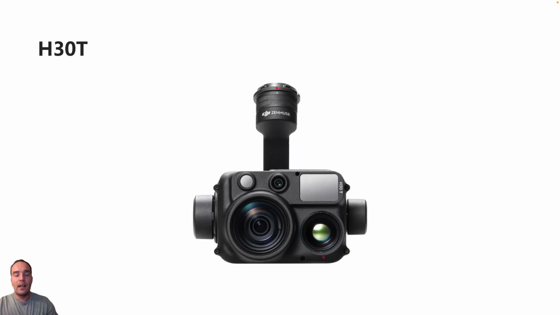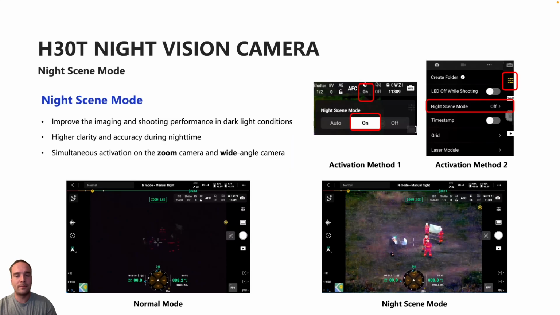For the H30T, there's a few additional settings to be aware of. So first off, when we go into the H30T, you have an additional option here on the top right of the camera feed, a moon there for your night scene options. But for the H30T, if we just enable the night scene mode, what that's doing is actually slowing down the frame rate, providing a longer exposure time and higher sensitivity settings to give us overall stronger noise reduction performance.